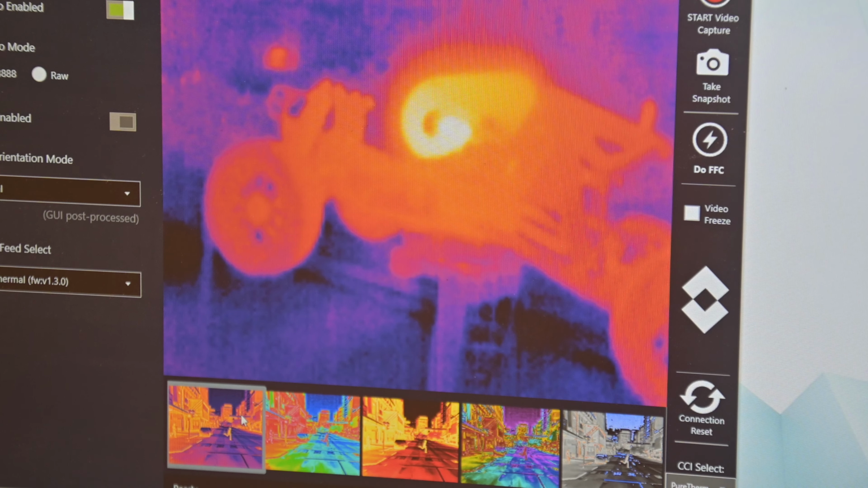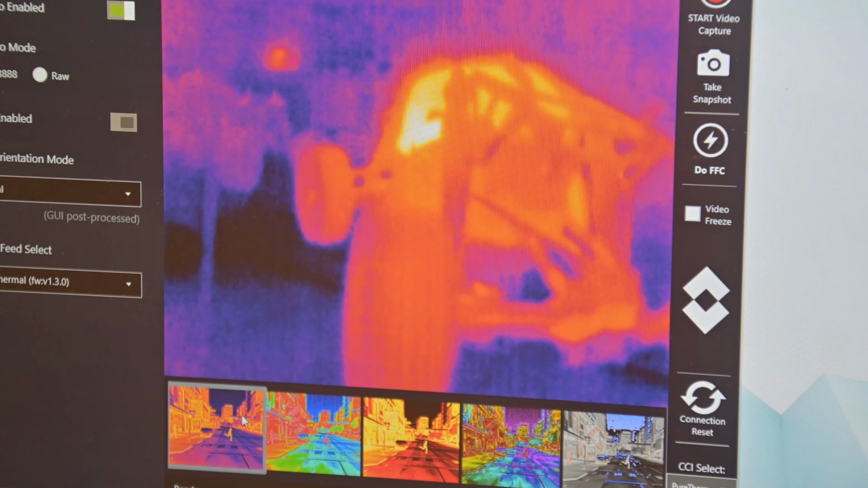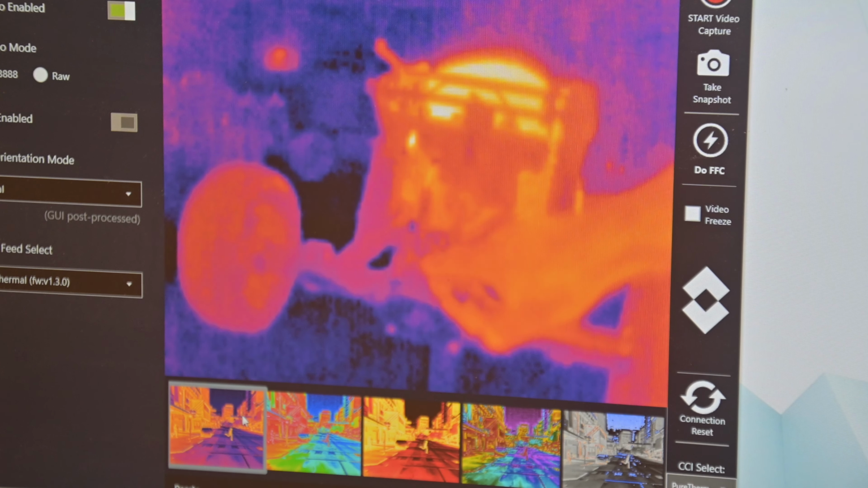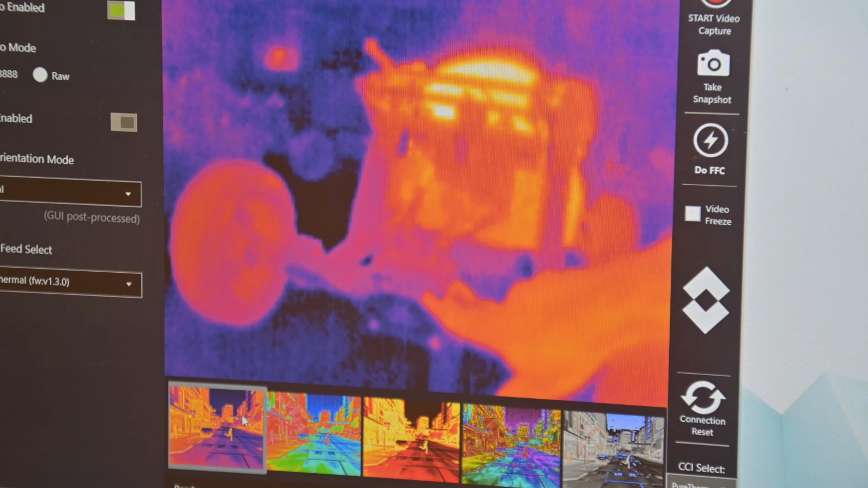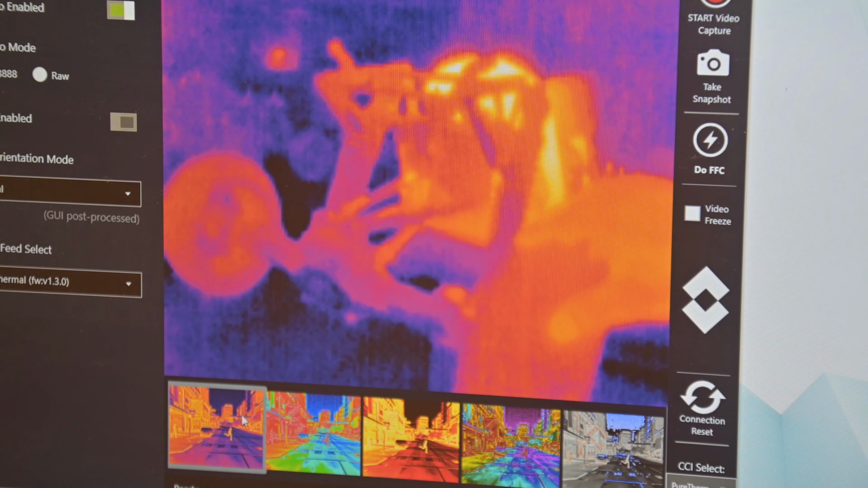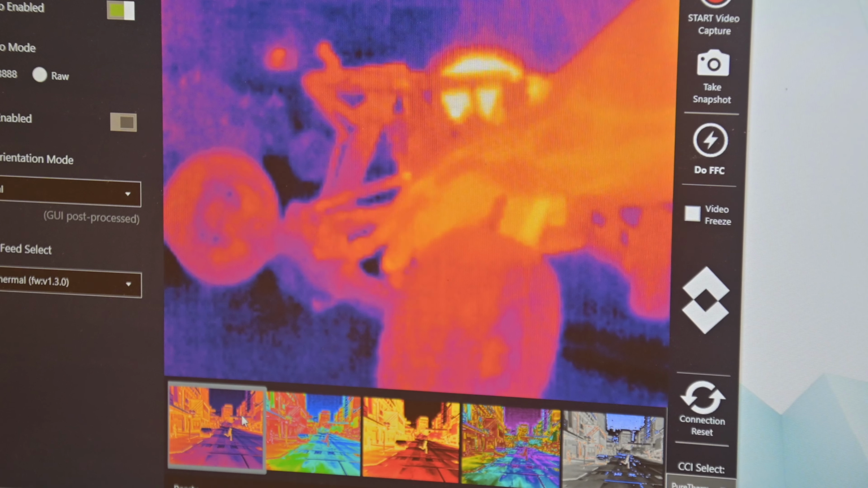So we'll spin this thing around and see what else shows as far as heat goes. Yeah, all this stuff here, there's no sign of any kind of problem down in there. Although there's a little bit of warmth in that section right there. You see the axle, the drive line's a little bit warmed up right down there.